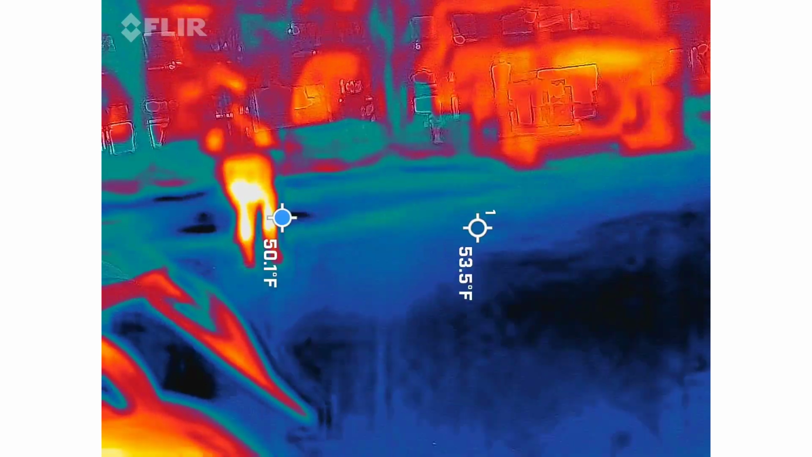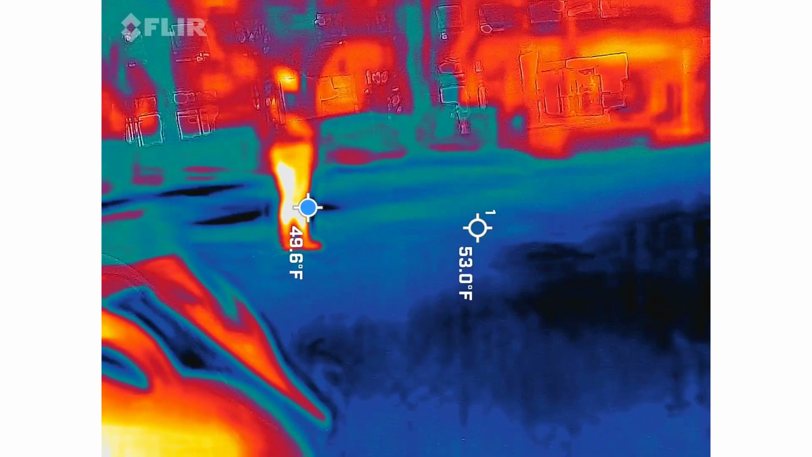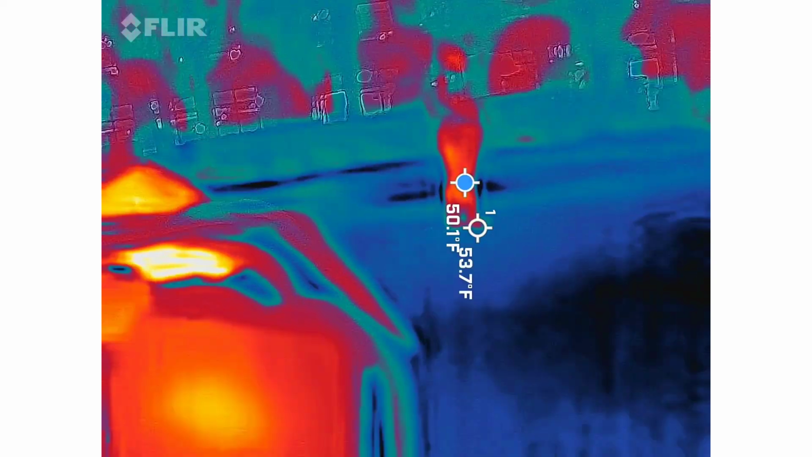Jesse, you might want to kill that motion sensor. No. Yeah, I would kill that white button in the back.